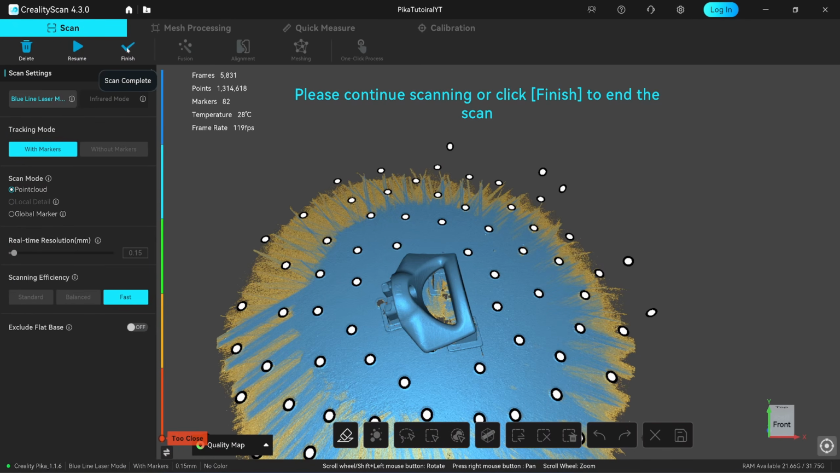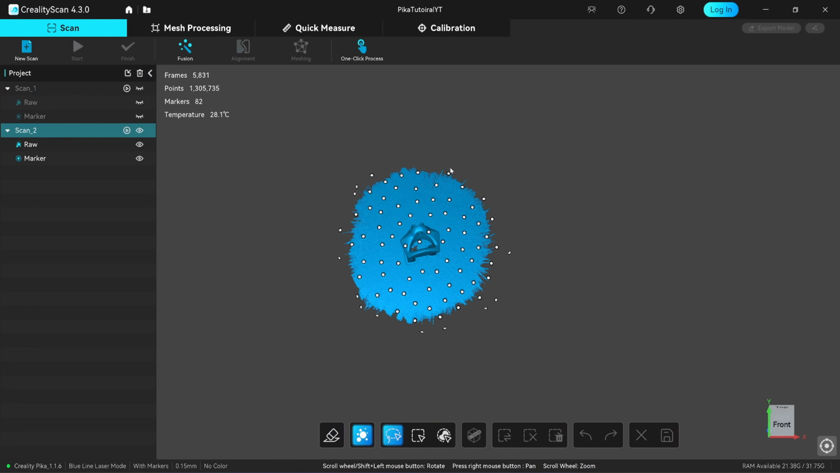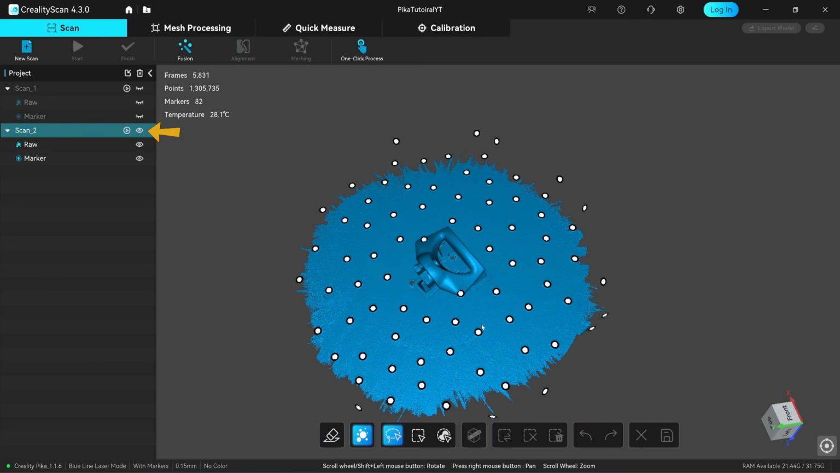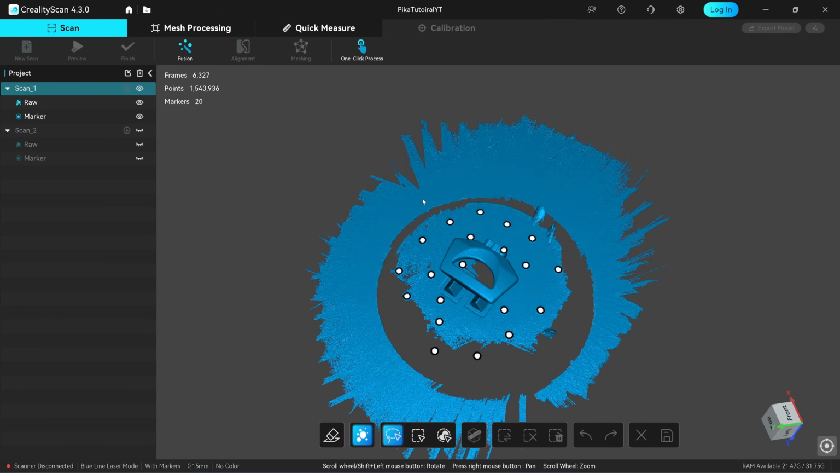After stopping the scan, click Finish. This will return you to the same project tab. Turn on the visibility of one scan dataset so you can identify and remove the unwanted data. Now you can power off the scanner to save battery.